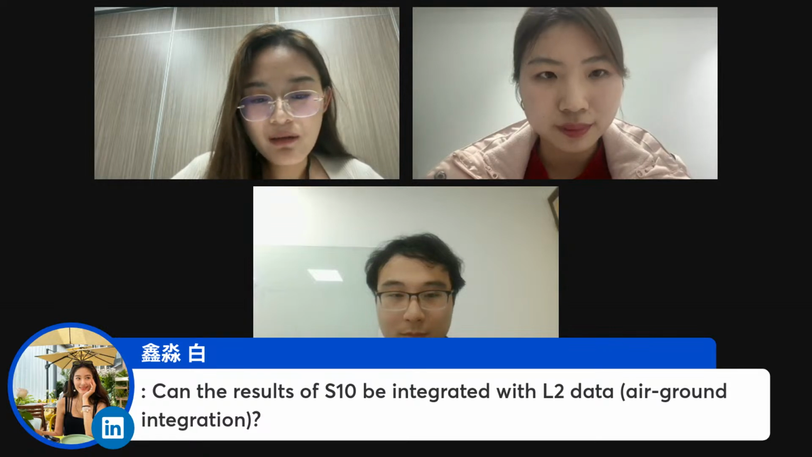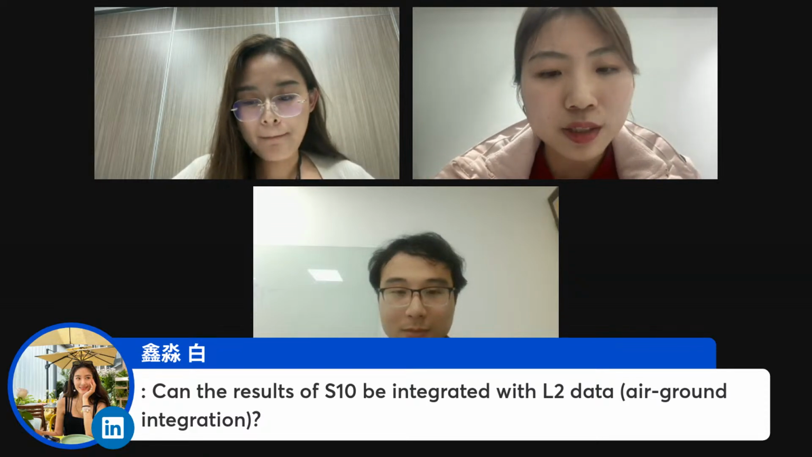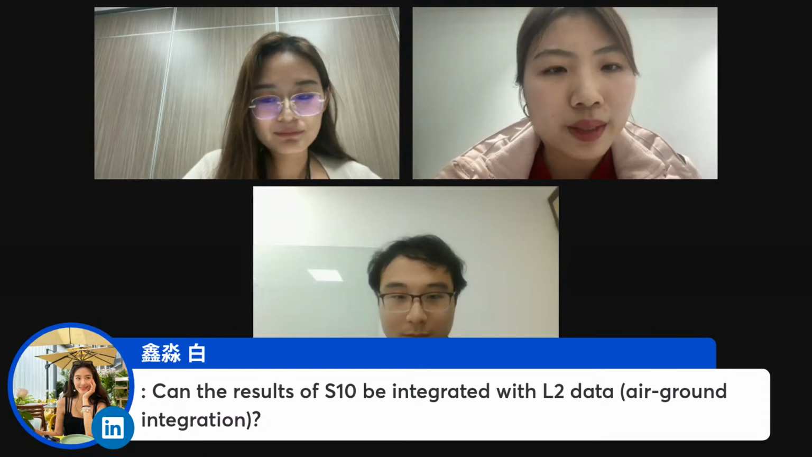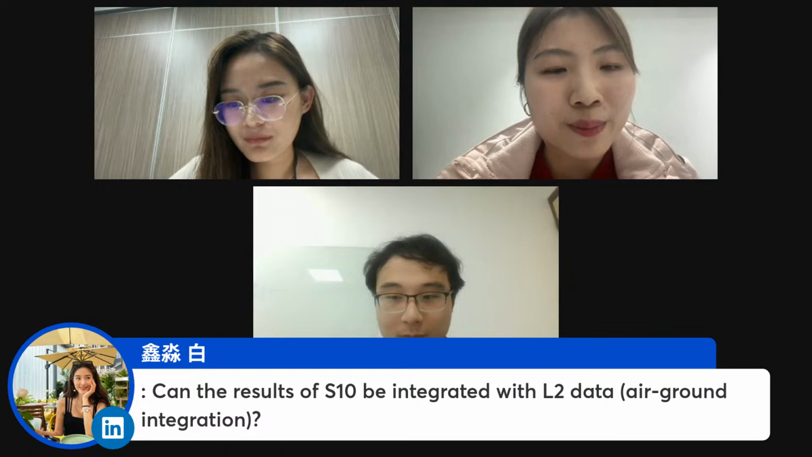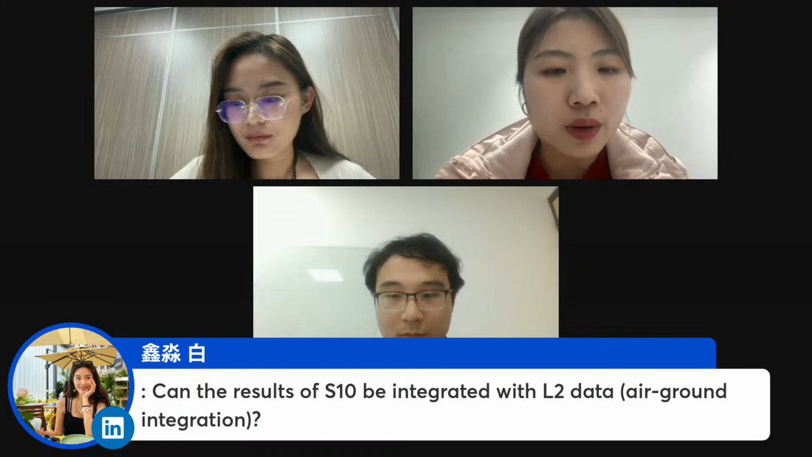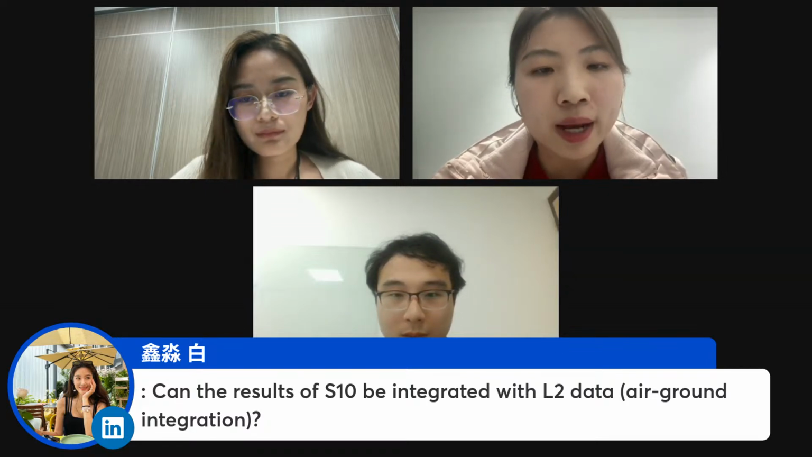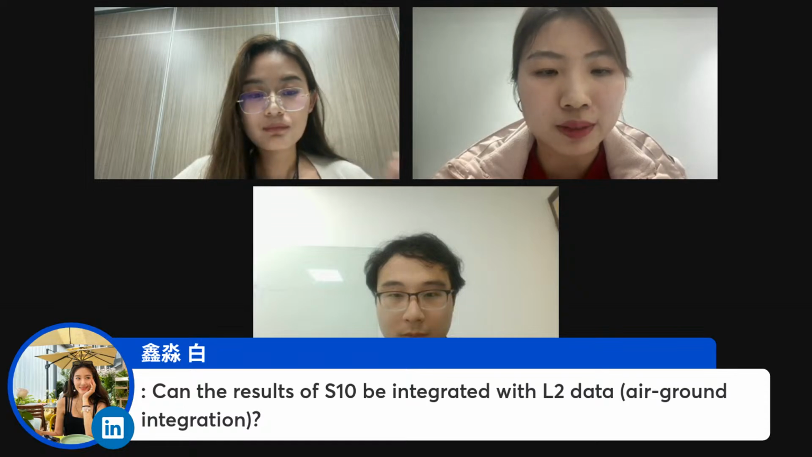Can the result of S10 be integrated with L2 data? Thanks for asking. I just answered, but I can answer again, no problem. So there are two situations, without RTK and with RTK. Of course, we can support air and ground integration for the point cloud data.